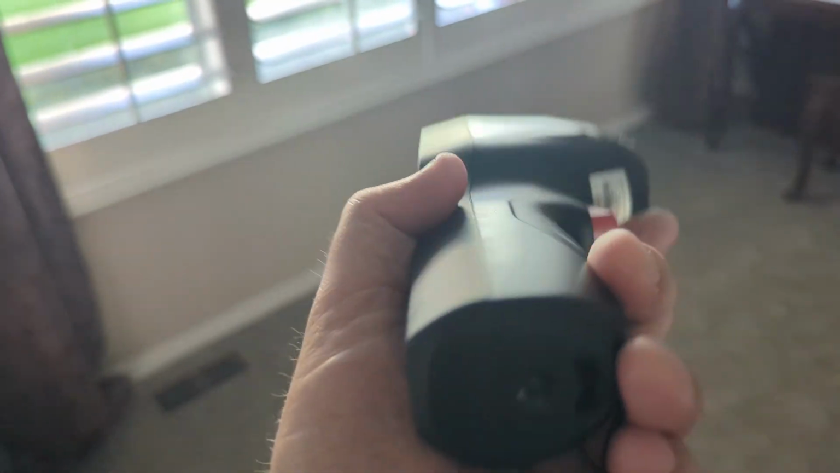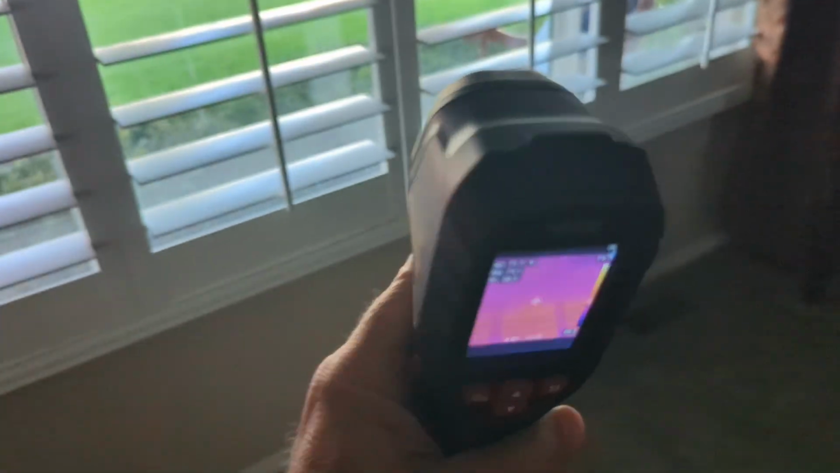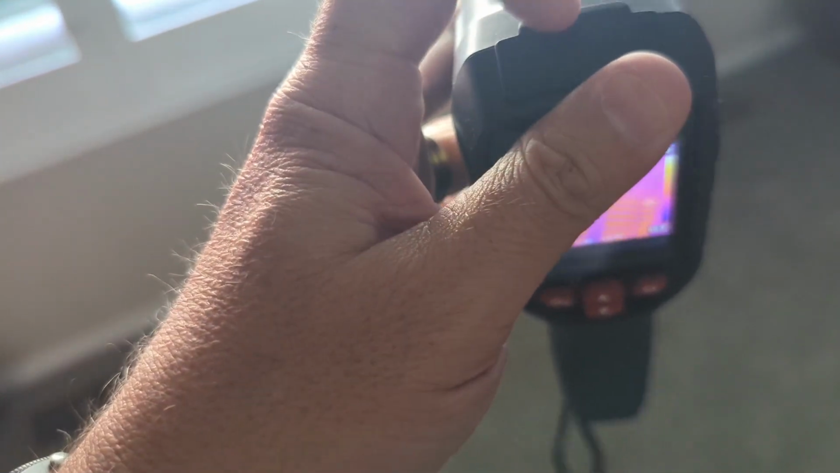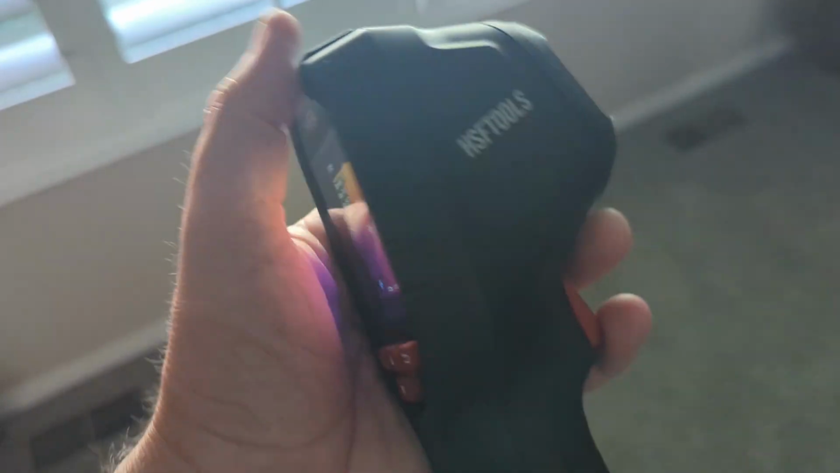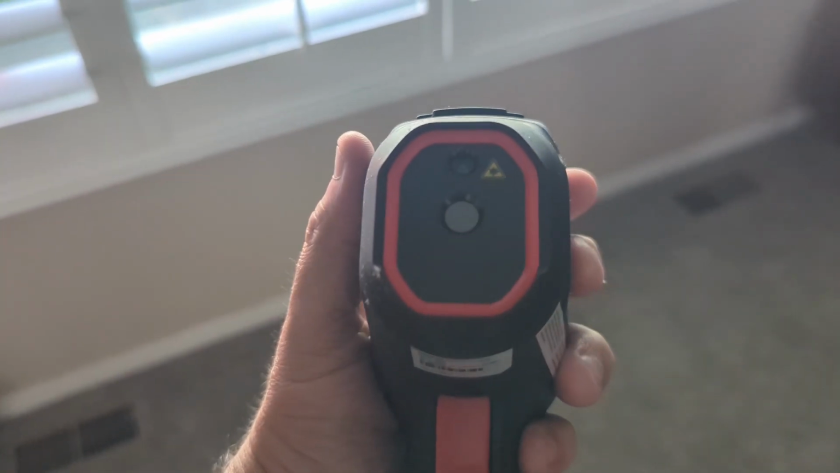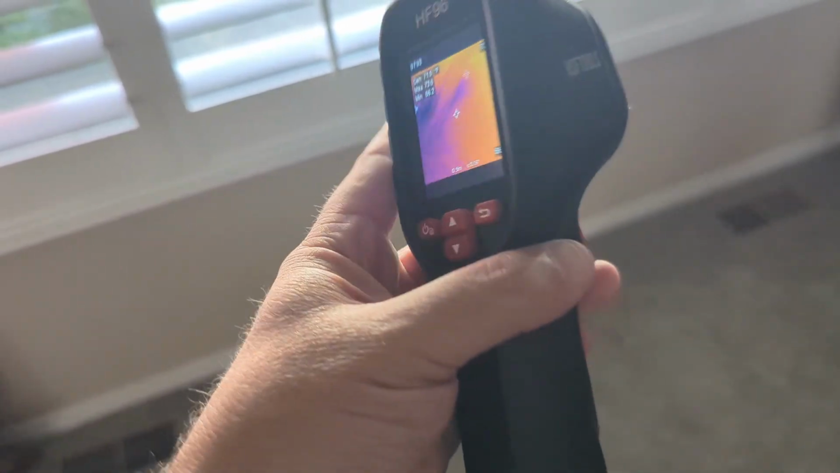It does come with, on the end right here, you can see there's a tripod stand, so you could set it up on a tripod. It's got this nice handle that you can just put around your wrist. Really, really easy to use. And then right here on the top is where you would plug in that USB to connect to the computer and download those images. There's your screen right here, all of your FCC regulations, battery, different things like that.